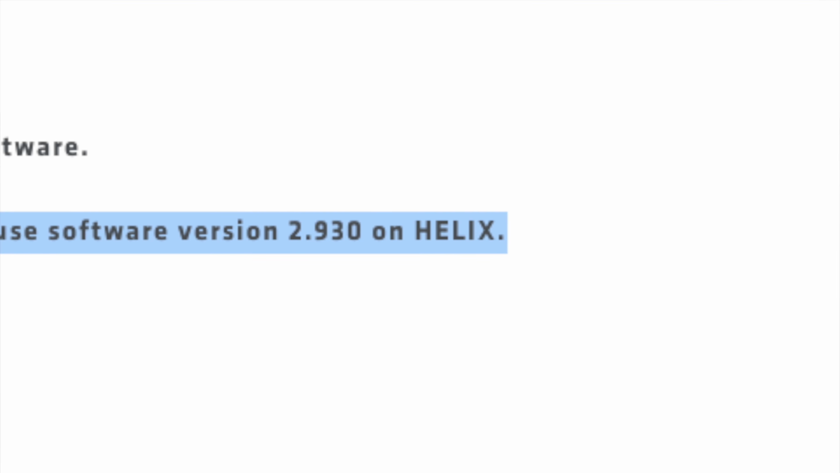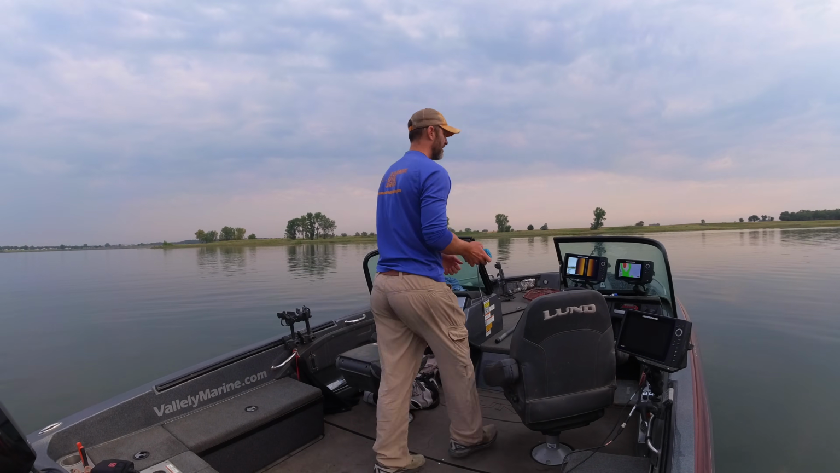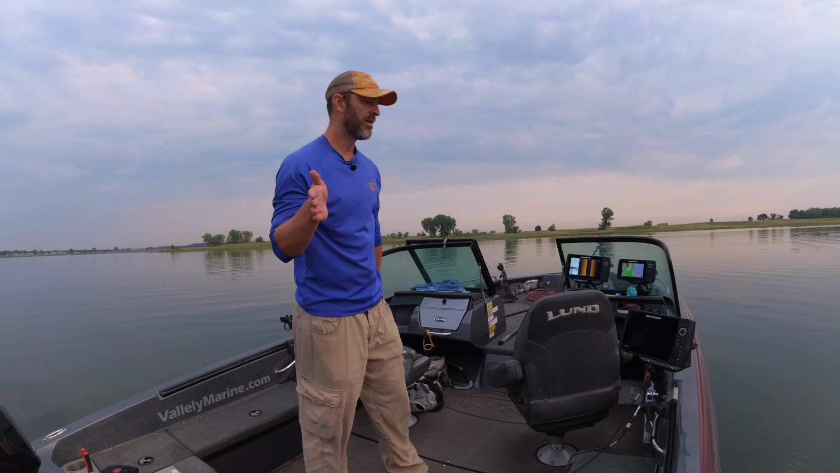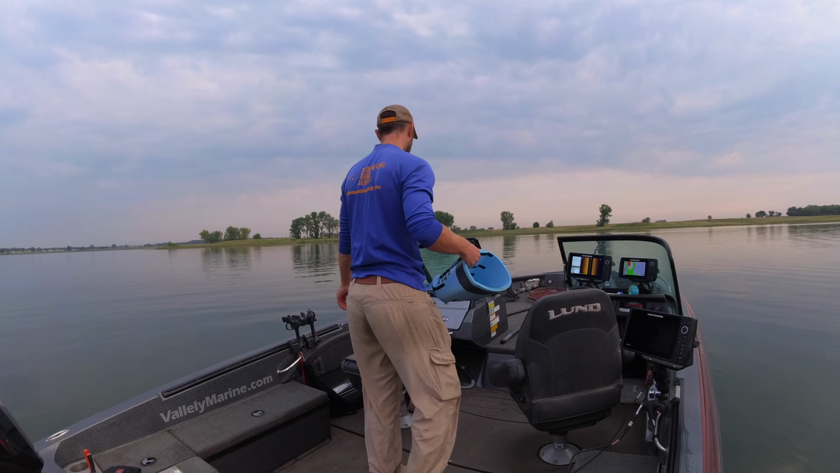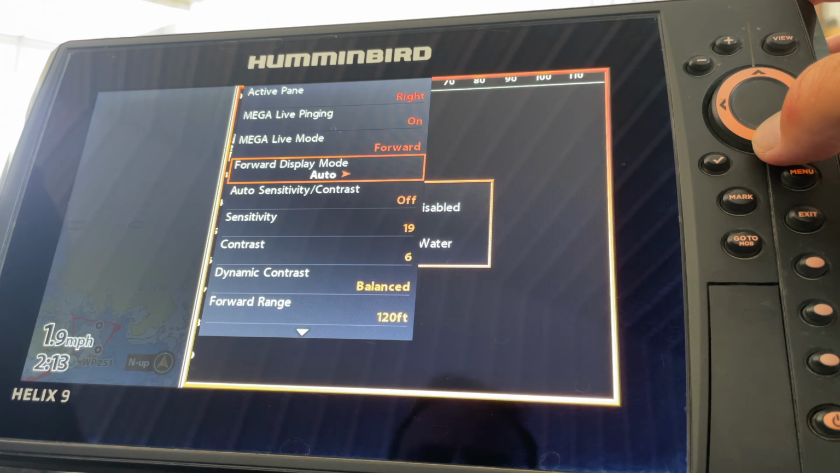I did the graph update, but I hadn't done a transducer update, because I didn't realize you had to. Once I did that, I was able to see and track the jig a lot better. And then I also learned I had the sensitivity cranked way up, which I knew I would likely need to do.